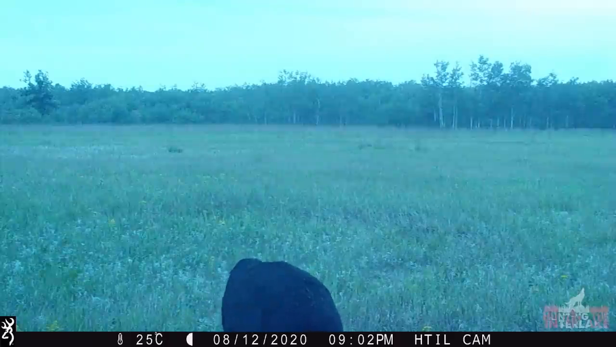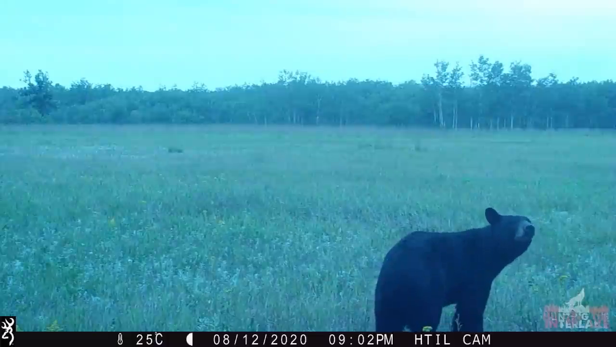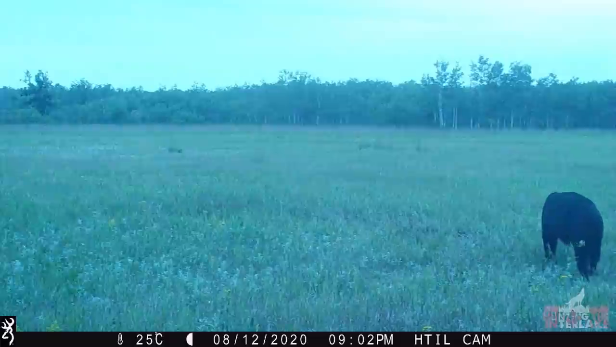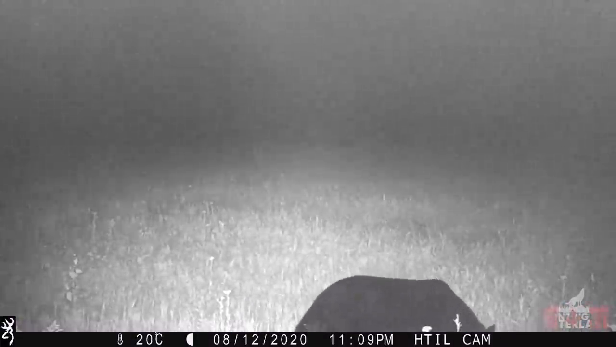By 9 p.m. that night, the black bear returns to the kill site, continuing to scavenge. Just after 11 p.m., the black bear returns once again.